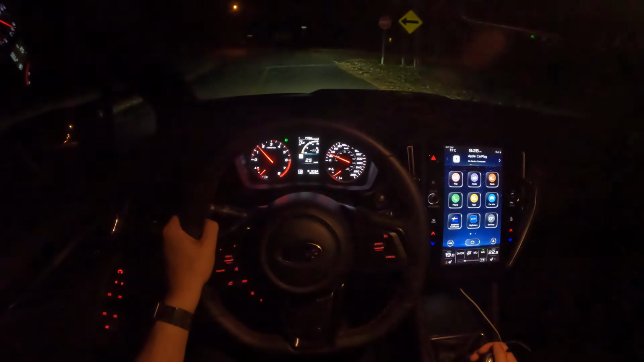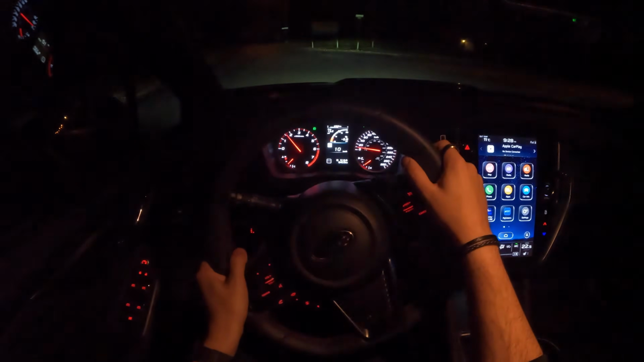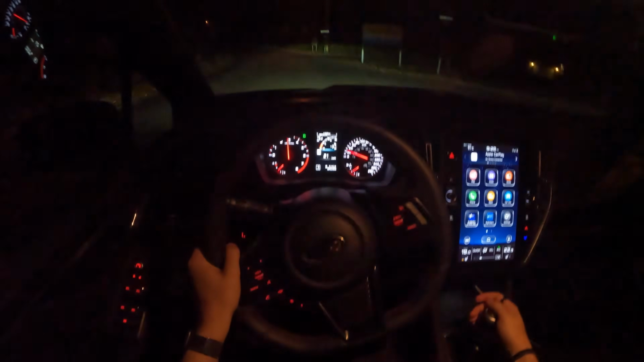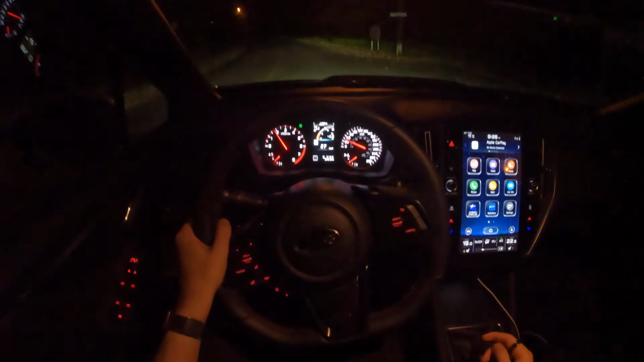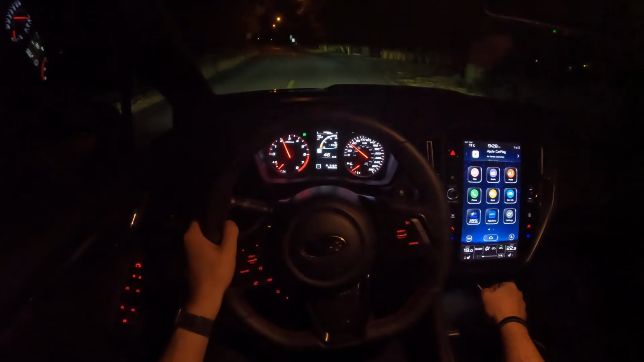So you're going to have to bear with me here with the driving. But I do know enough about the manual to get it going, get it started, and drive in public pretty normally. So it's been pretty fun. And the WRX has been a really good learning experience for me. So I really don't have much complaints about it.